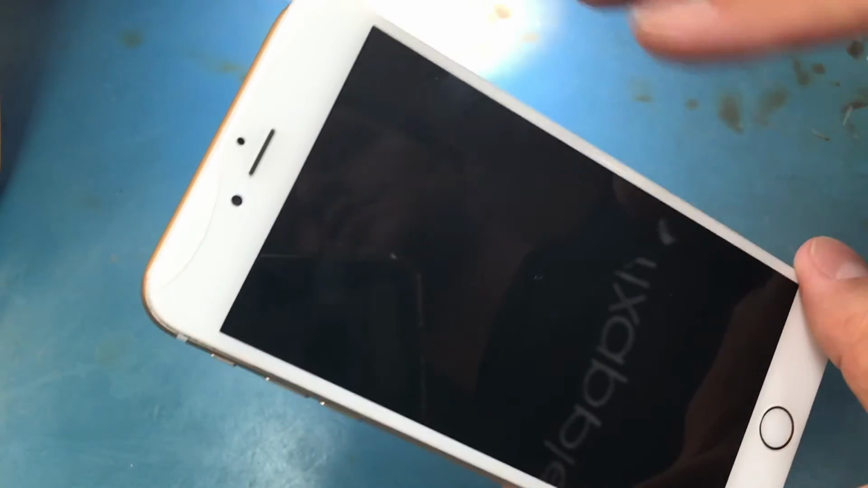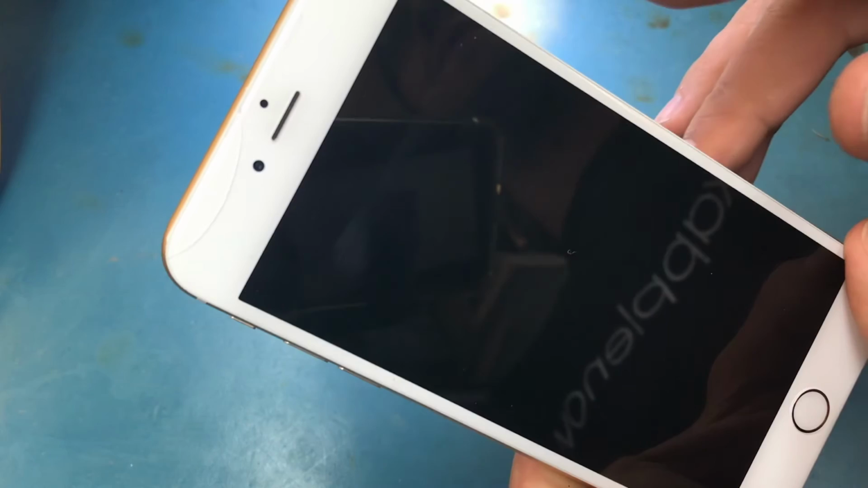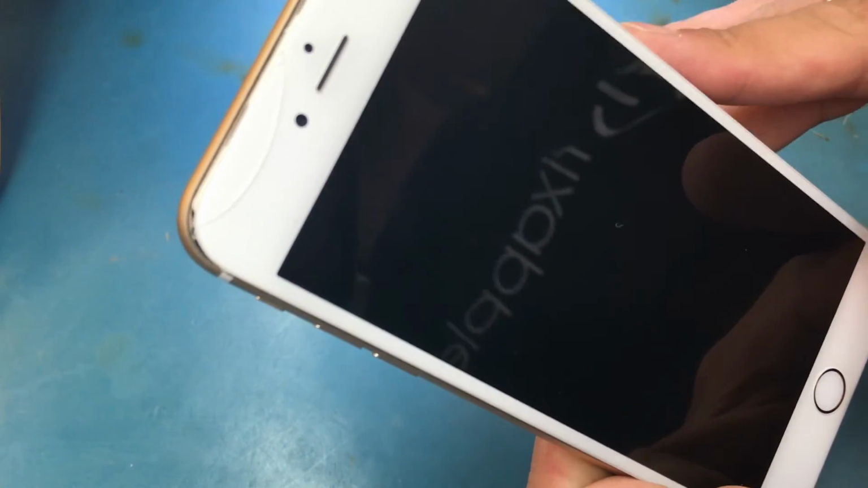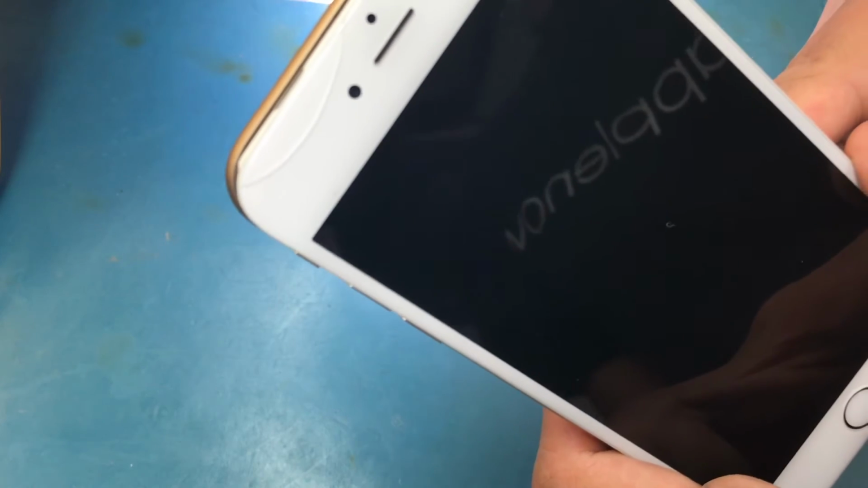So if you see a 100% perfect looking phone, logic board, no liquid damage, no previous attempt to repair, none of that. If it looks like brand new and yet it still doesn't turn on, the first thing you want to check is measure resistance on the PP VCC main, and in most cases that's where the short is going to be.